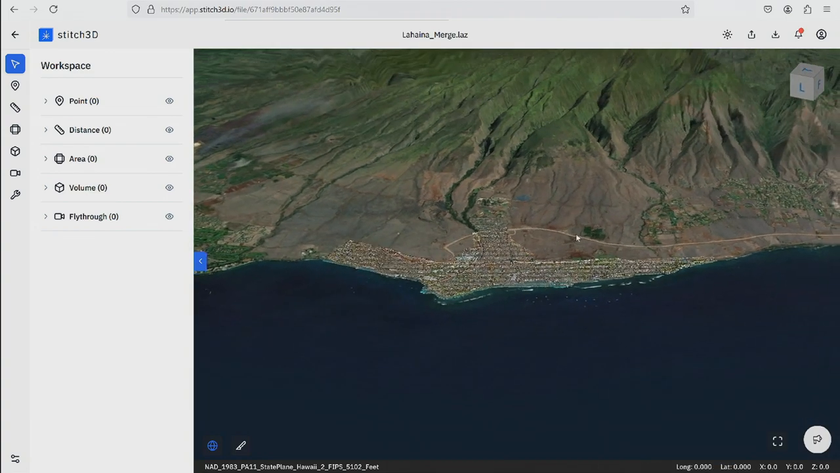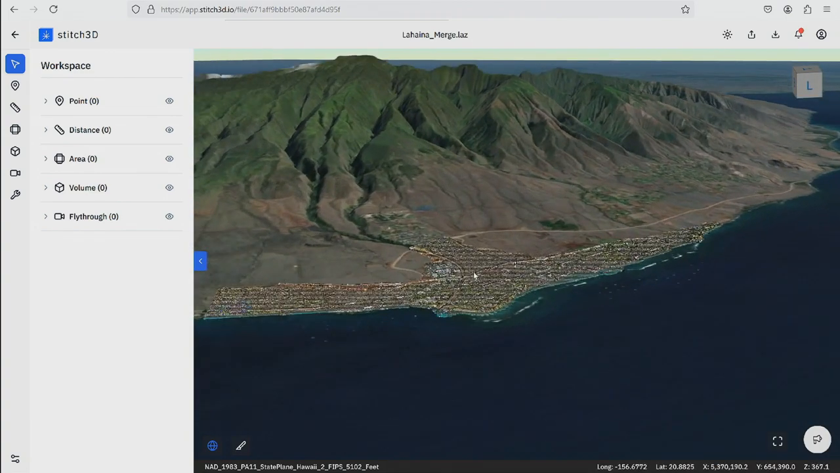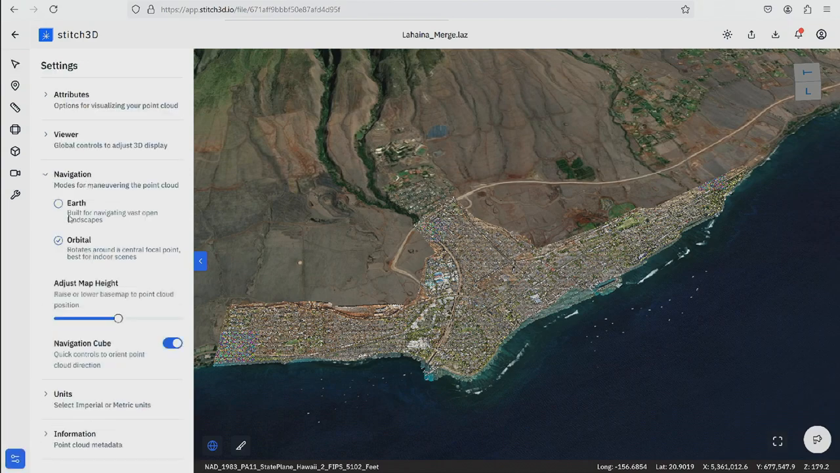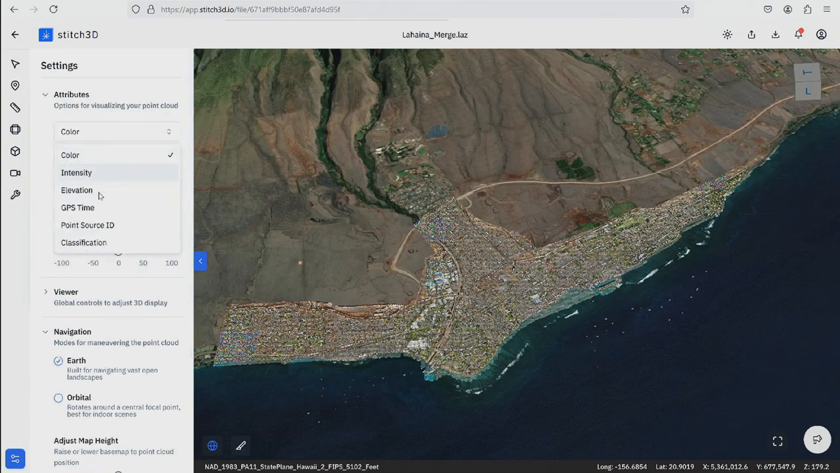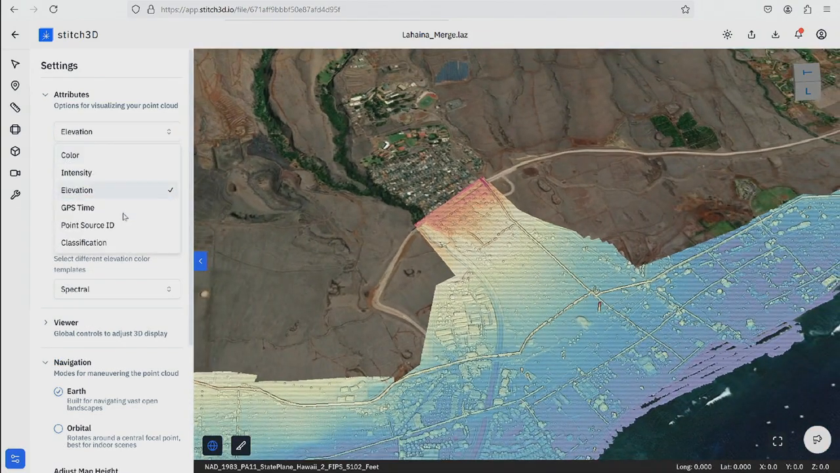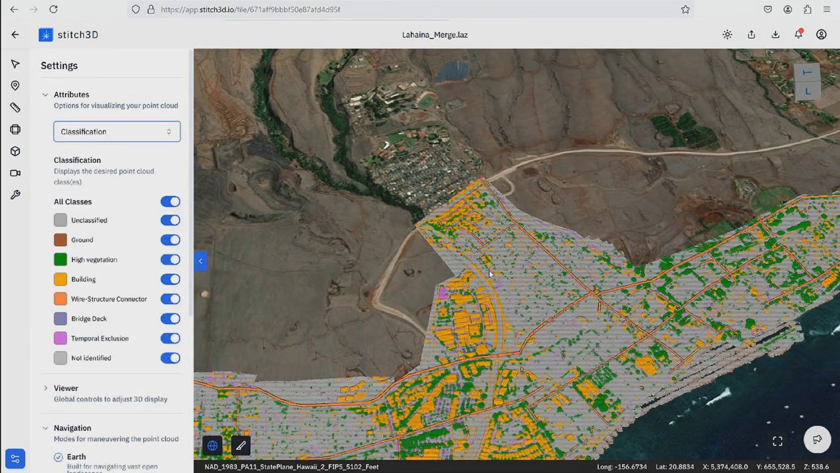So the first thing you can do with LiDAR is that it's geo-referenced. So you can actually map it to where it is in the world. And we can go to the settings here and change up the navigation controls for easier maneuverability. We can also see things like the terrain elevation, right? So if we want to see the slope of the terrain, we can do that. What's really cool, though, is you can actually classify objects in 3D.